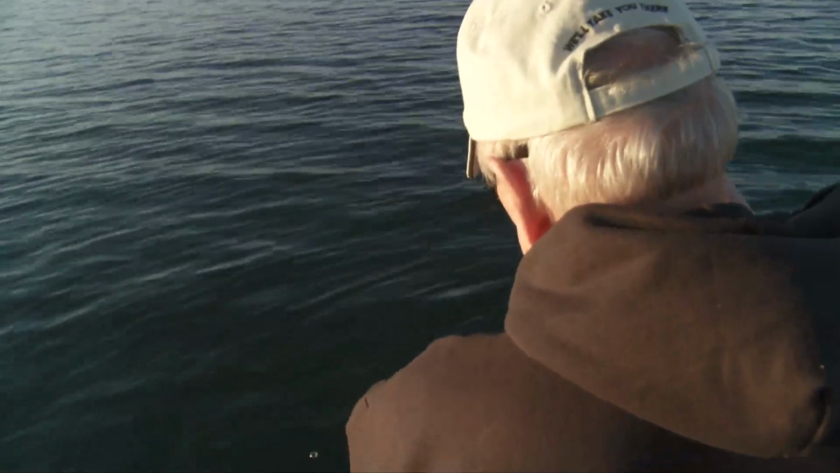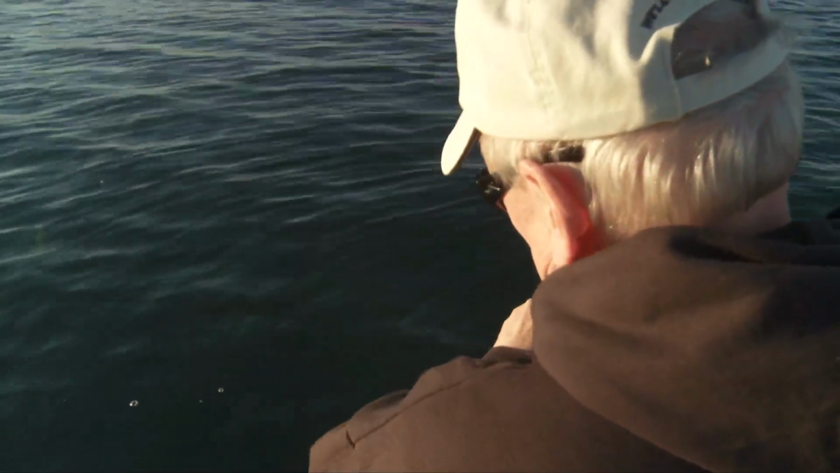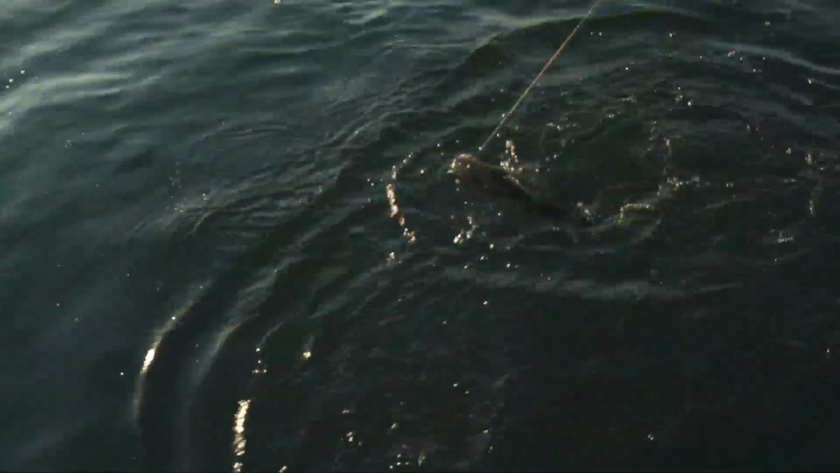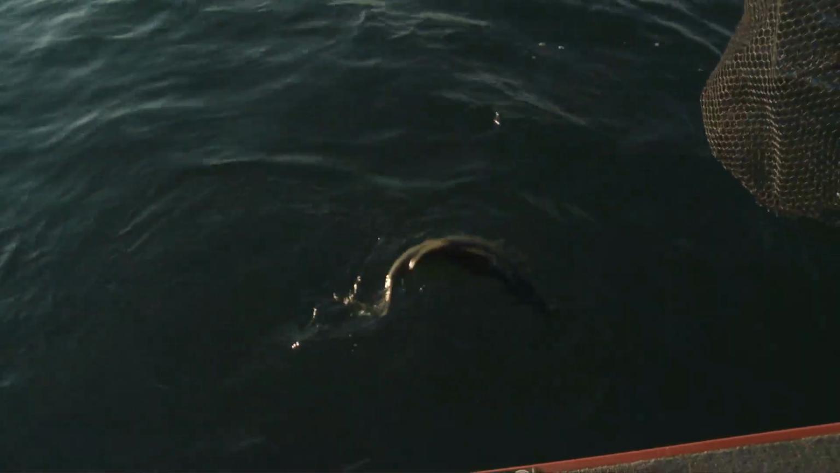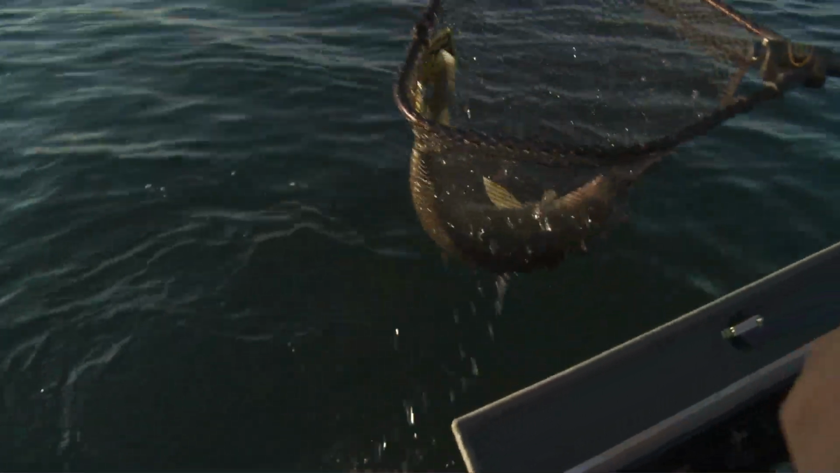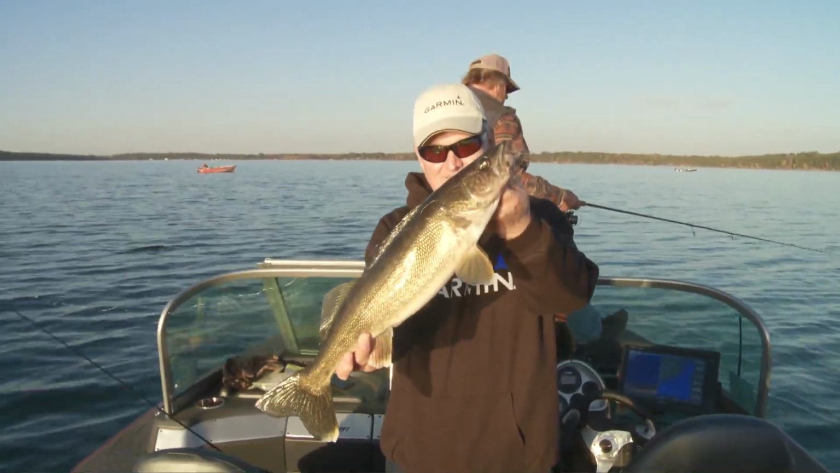What does it feel like? Feels heavy. That's good. It's shaking. And holy cow. Babe, you said it was a walleye. You weren't kidding. He started running with it. Oh boy. Get him head first. Got him. That's a nice fat one too. Mm-hmm. We marked him.